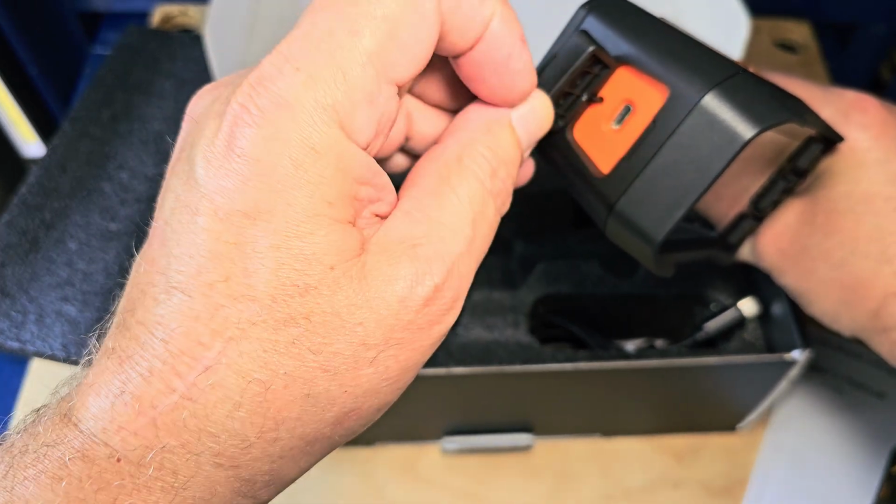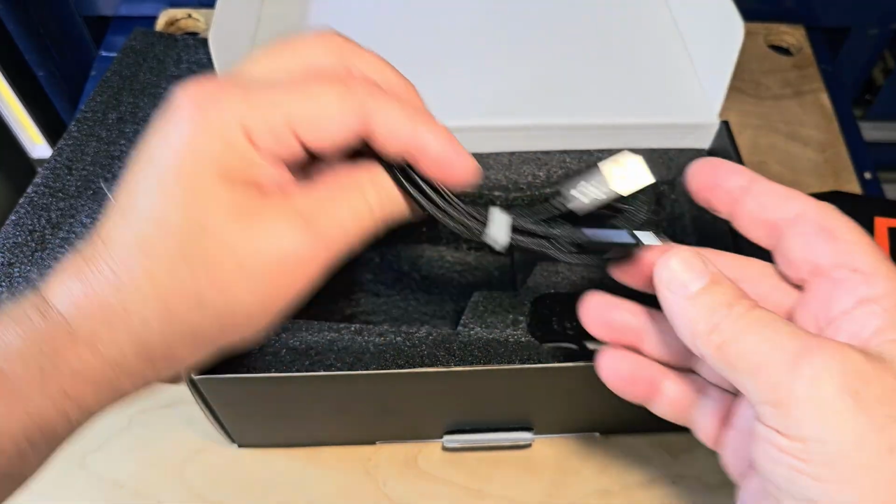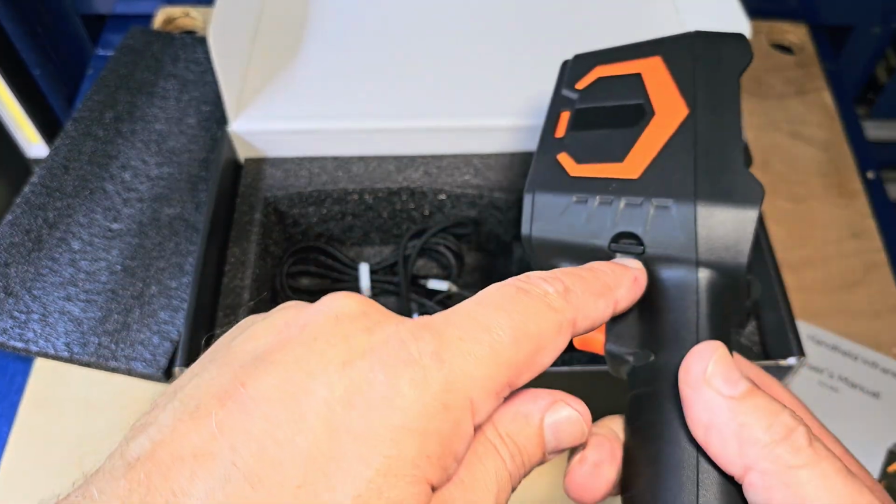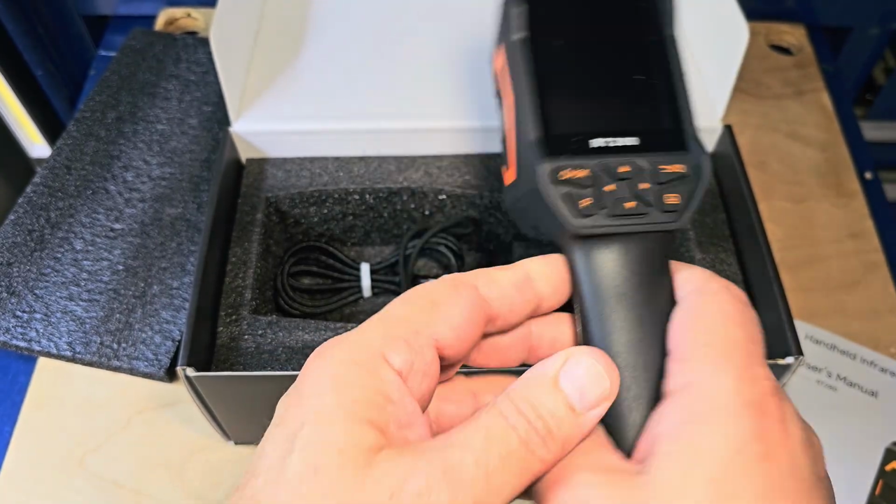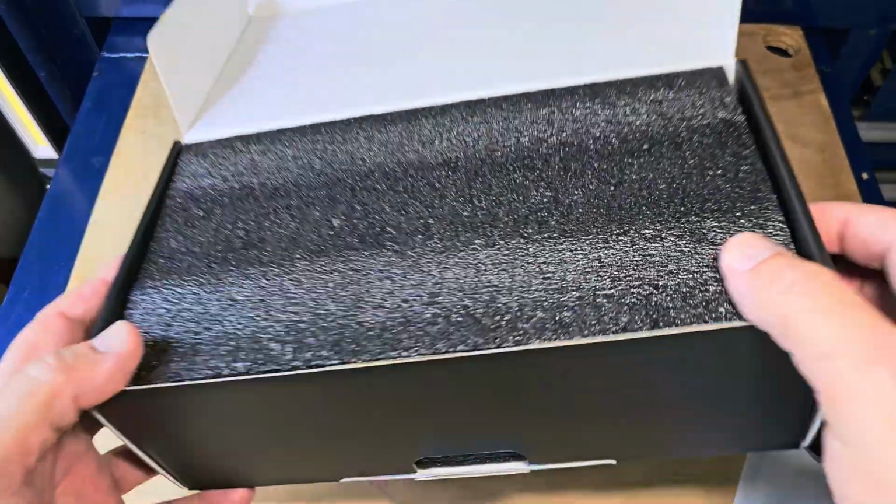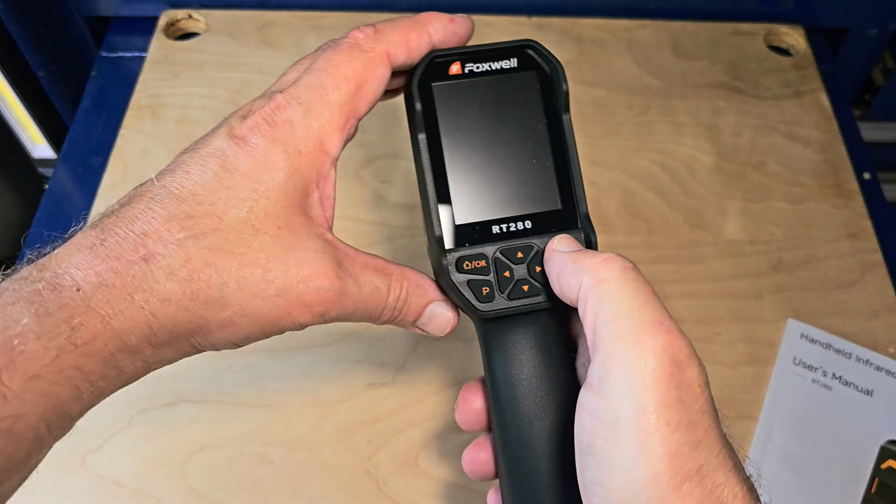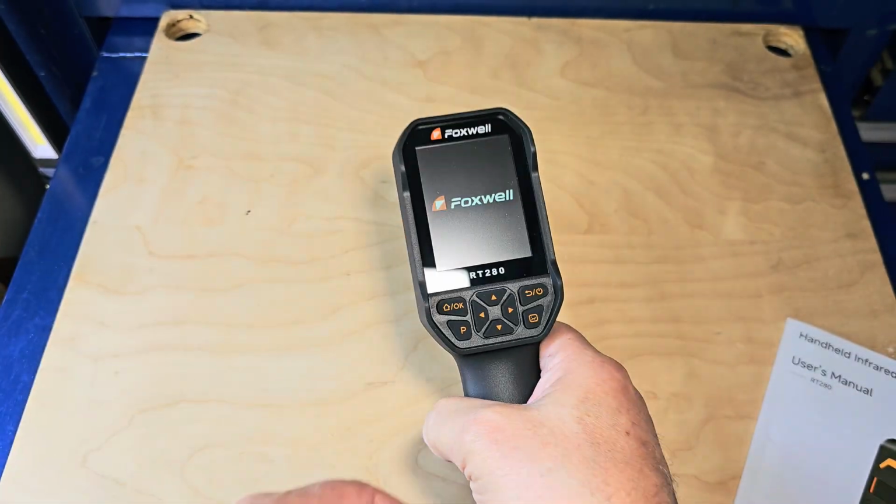Has a USB port, USB-C. Does come with a USB-A to USB-C cord, as well as a lanyard. The lanyard, you've got little eyelets right here on either side that you can put that lanyard on, and a cleaning cloth. So let's get this out of the way. Let's boot this up, see how long it takes.